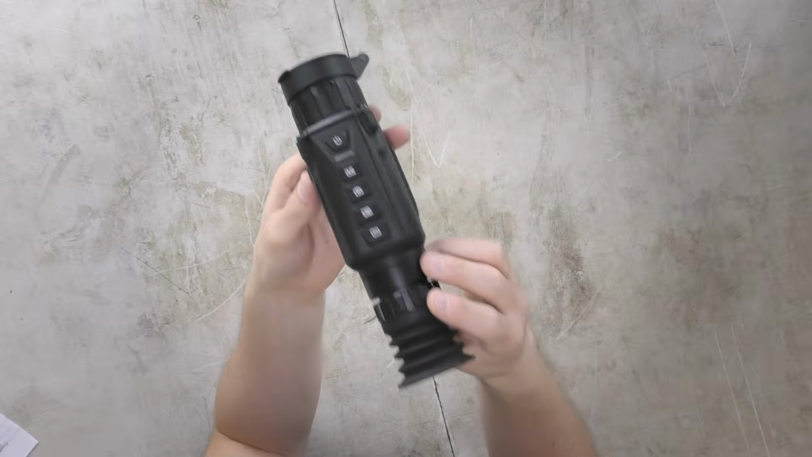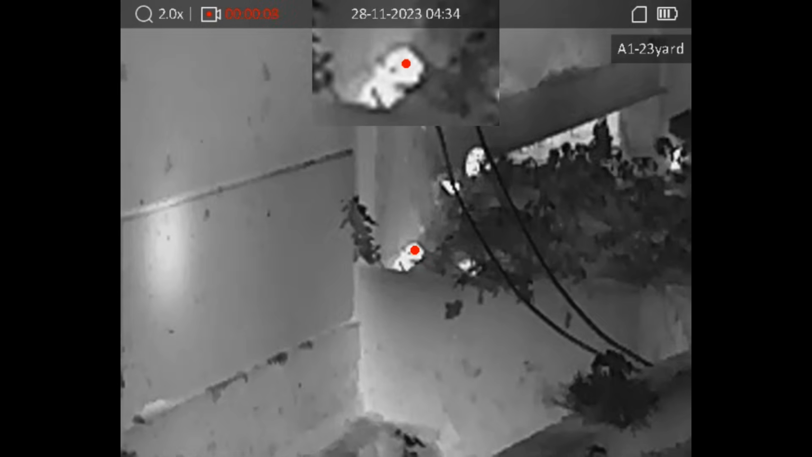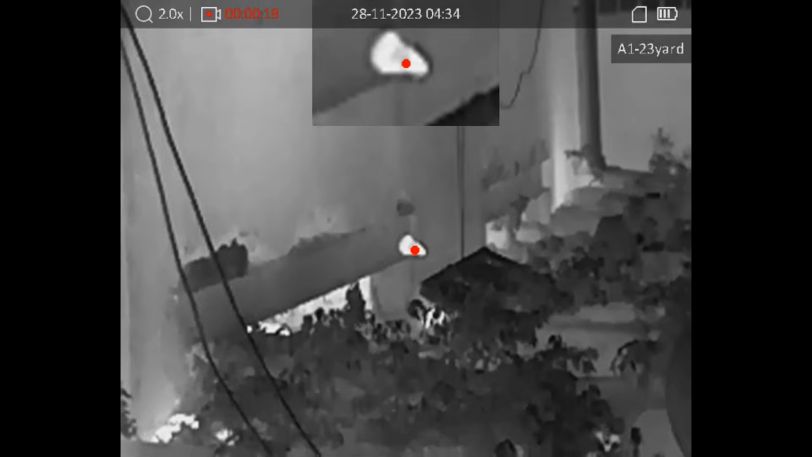And what I do like about this is when you press it, it will zoom in slowly. It won't just instantly go to its next magnification. Again, I think it's personal preference, but I really do like that. A lot of these types of scopes now come with picture-in-picture. That seems to be a standard. Even this one is at the budget end. It still comes with it.